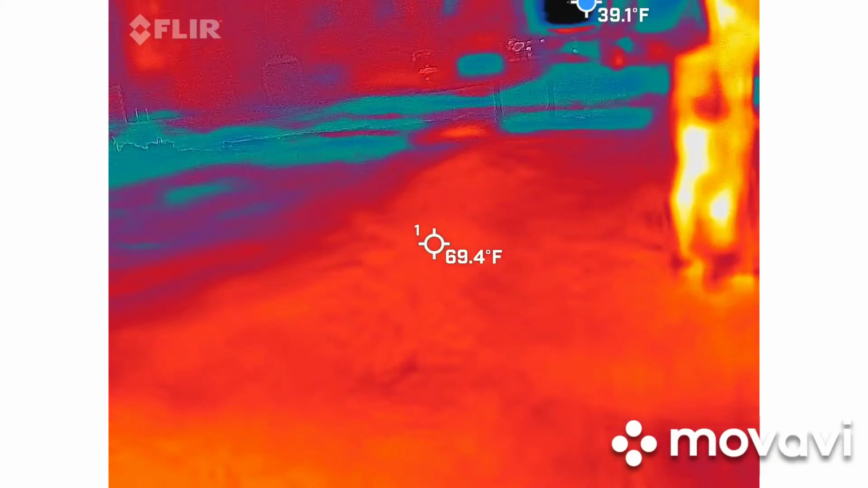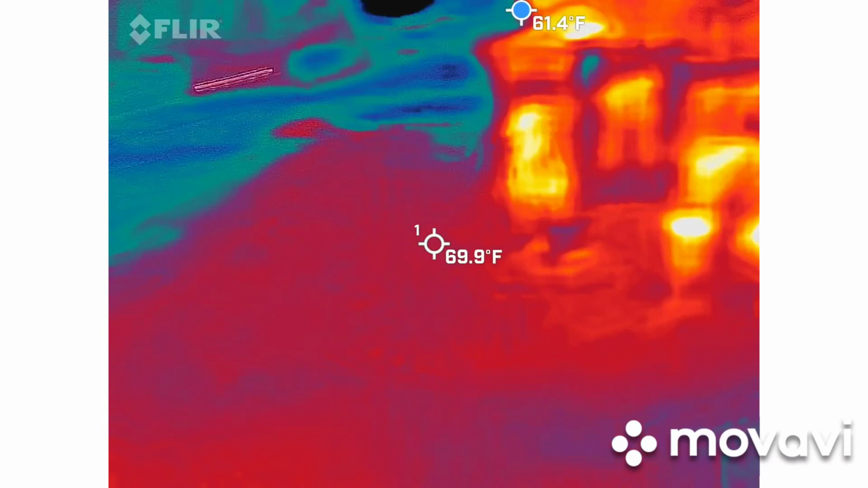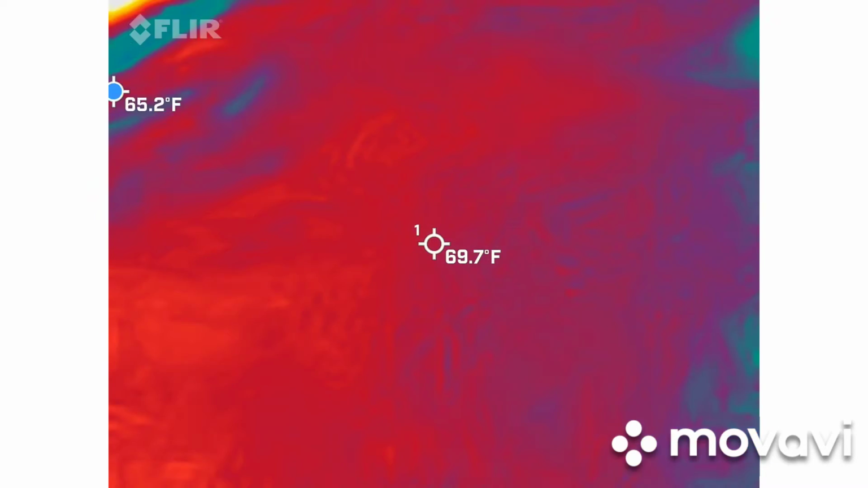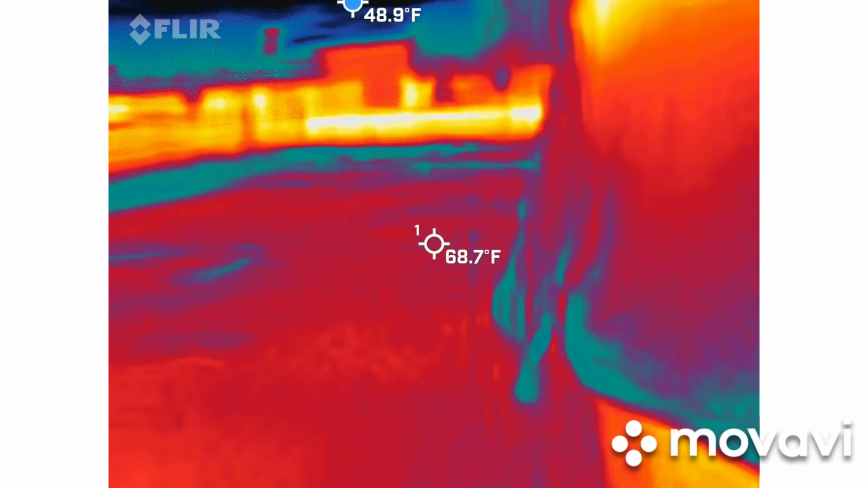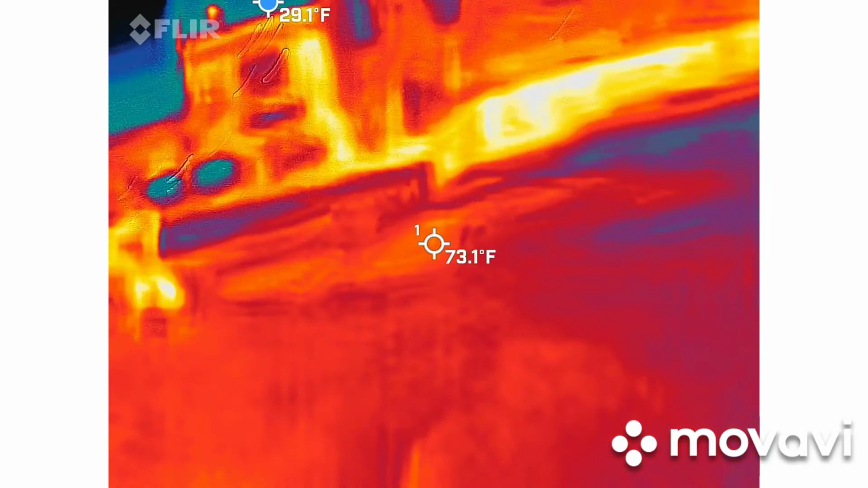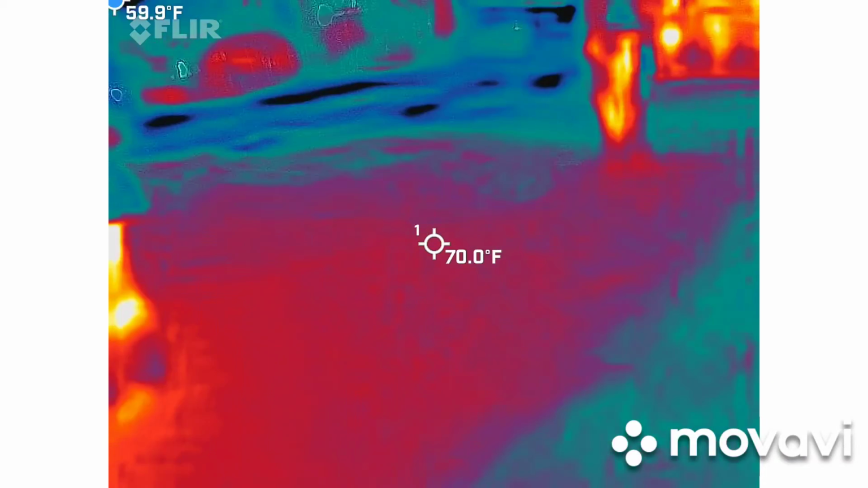Oh, there it is. Oh, that's really cold. It's like 40. The blue dot, it's like 40.1. It's like 38. Keep in mind, your camera is not going to be spirit box stuff, so you'll be fine back there.